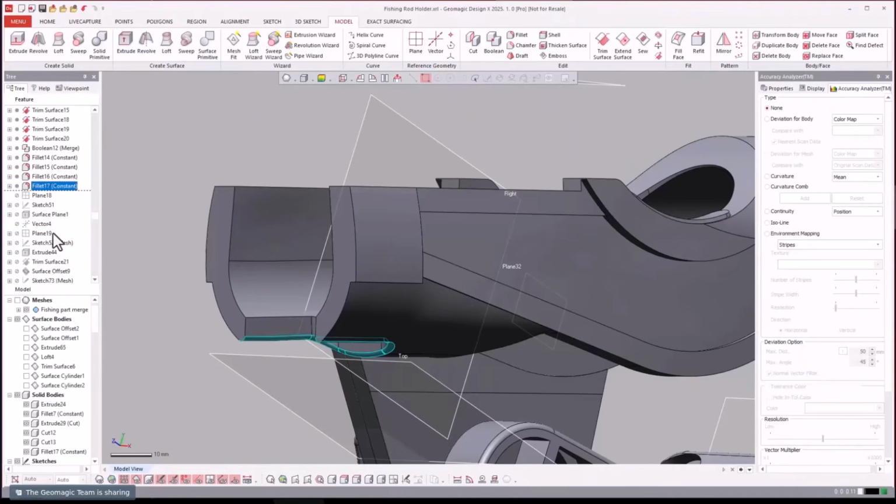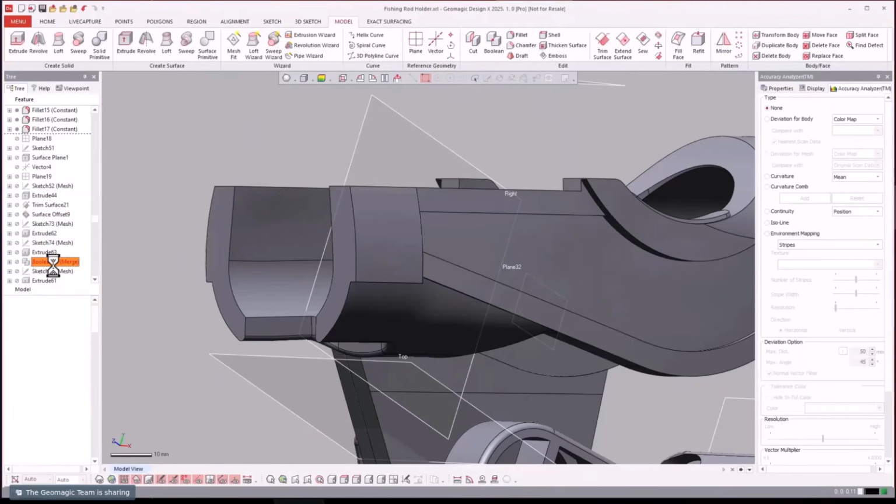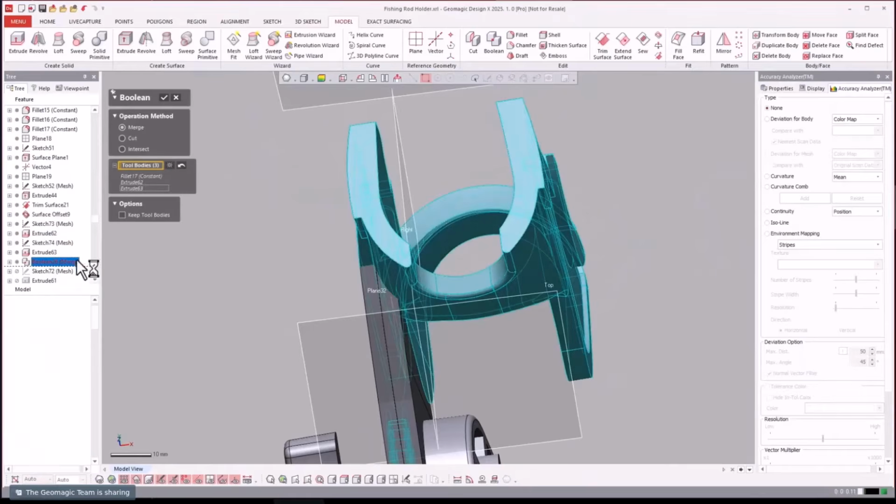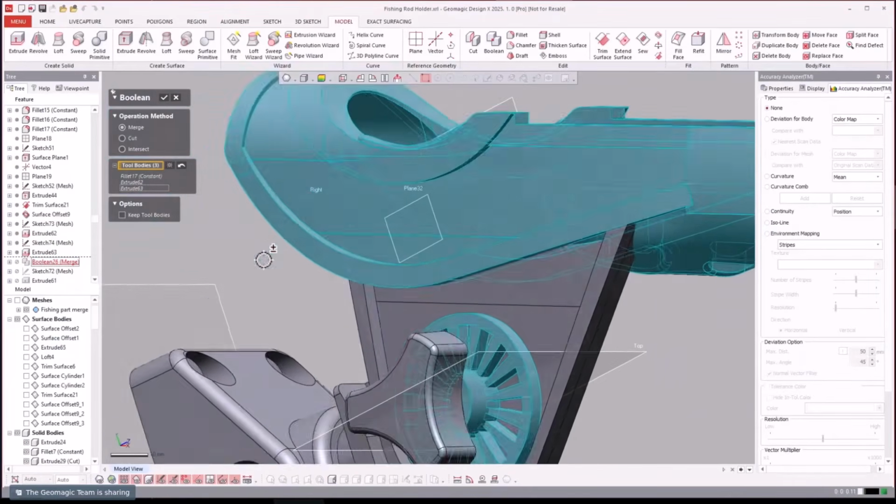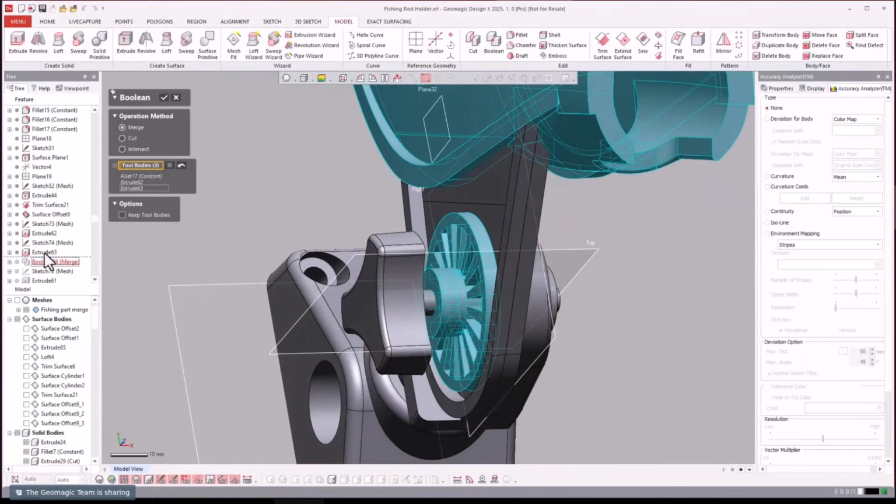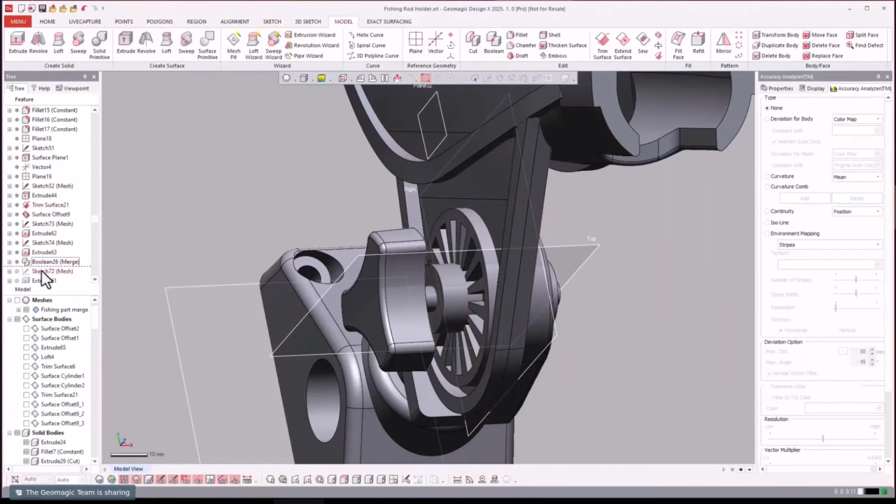Now we're going to add some fillets on there. And then we'll just double click on that to see what that is. Oh, we went ahead and took that piece as well and booleaned it in.